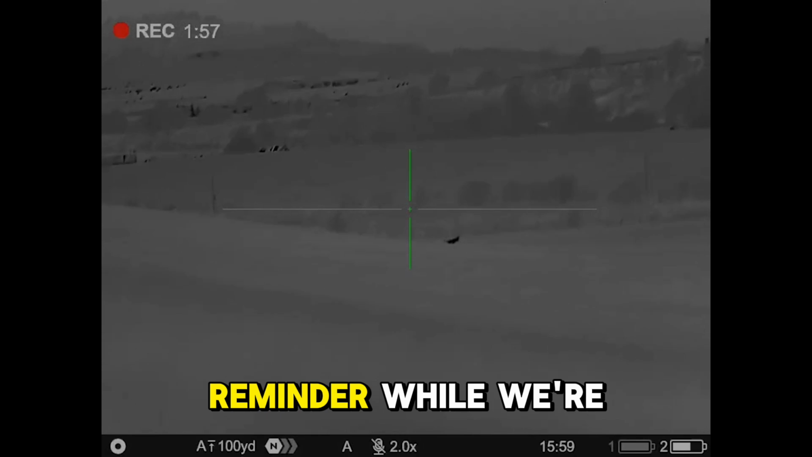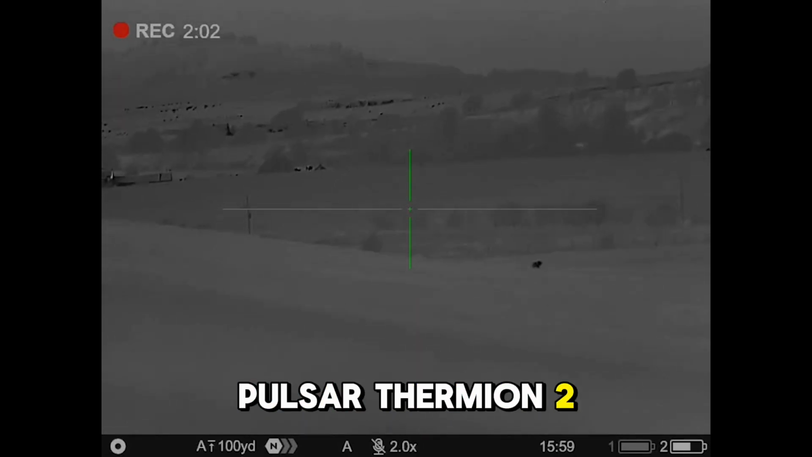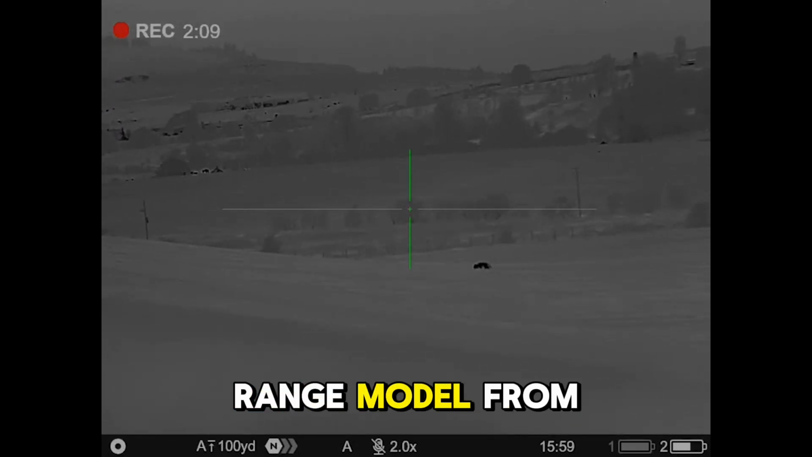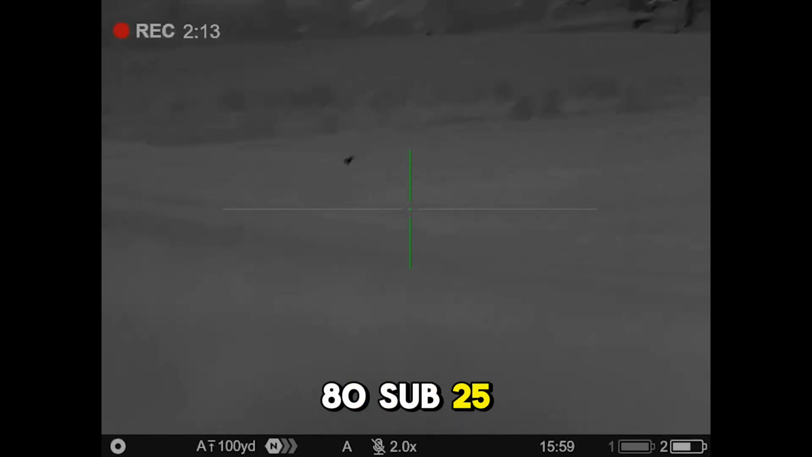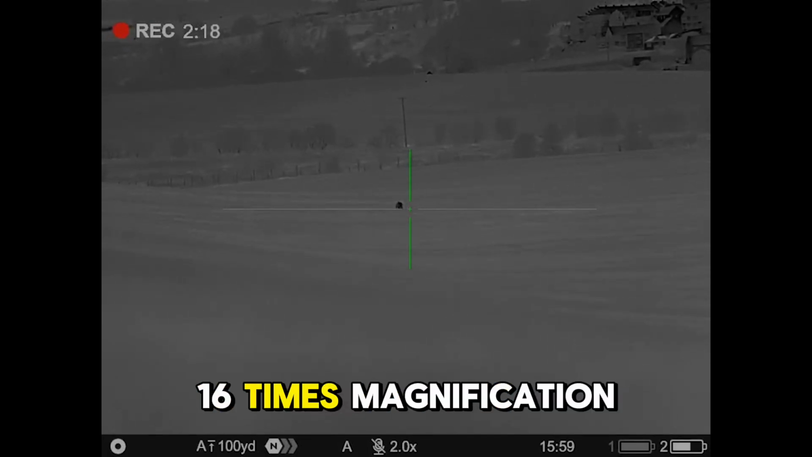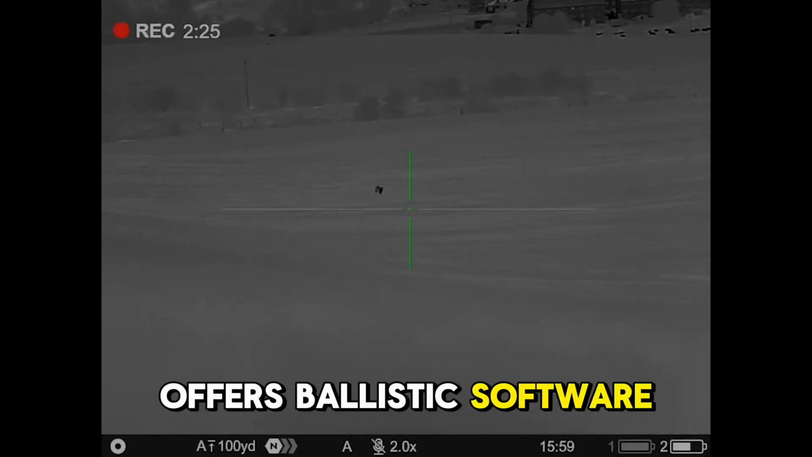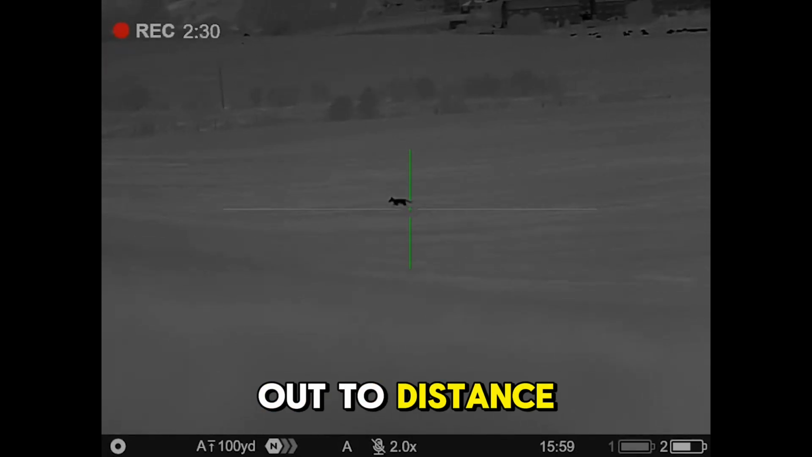So just a reminder, while we're watching this fox through the scope on the rifle, this is the Pulsar Thermion 2 LRF, so that's the range finding XP50 PRO thermal scope. This is the top of the range model from Pulsar. It is a 640 by 480 sub 25 millikelvin NETD thermal sensor and 2 to 16 times magnification with picture in picture as well. And it now offers ballistic software in the application for your shooting out to distance.